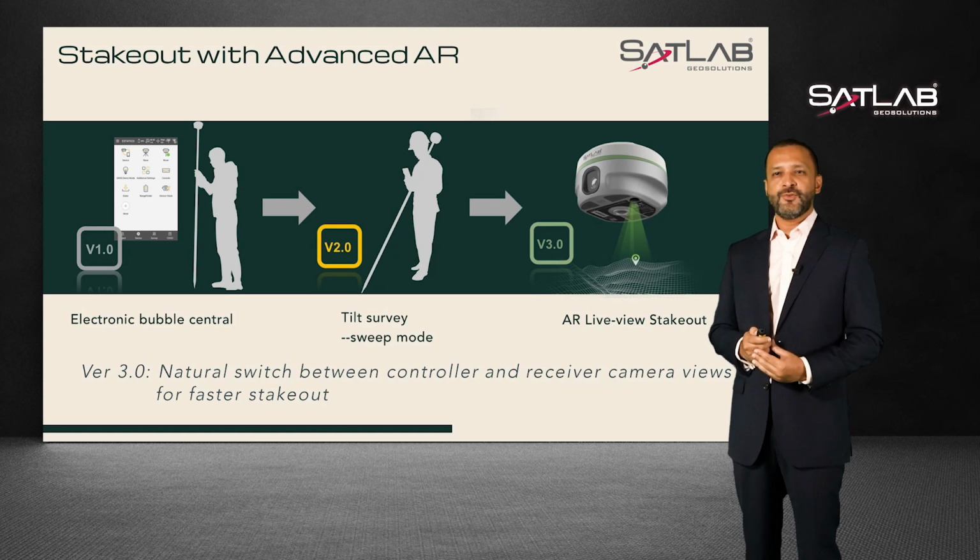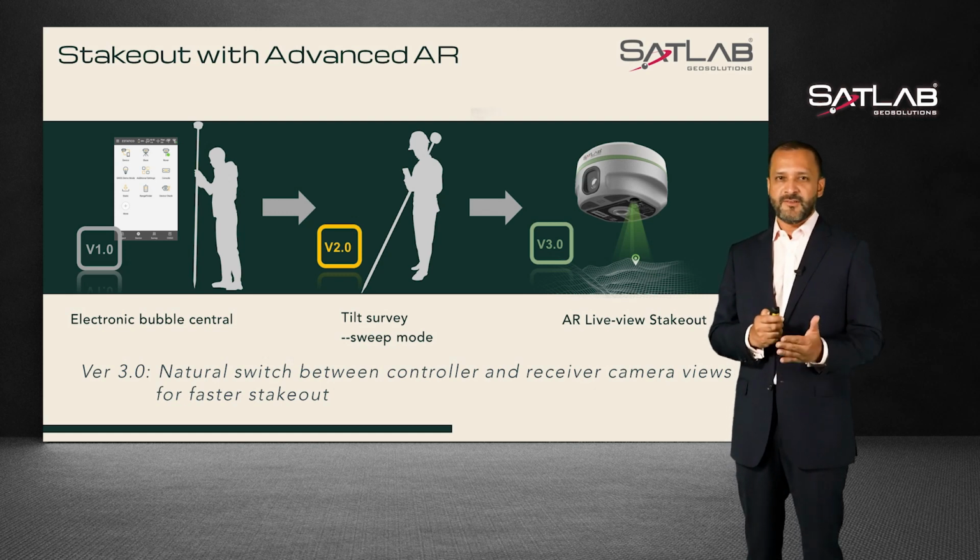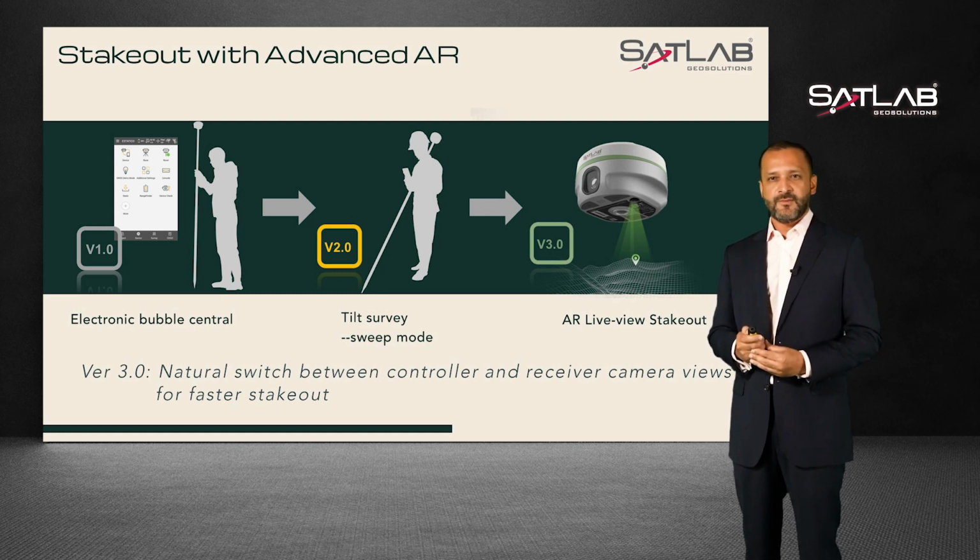Then came version 2 with the IMU sensor integrated, where you didn't need to level the bubble, but you still needed to read the deviation of each direction in the staking out, for example the XY, and move the tip of the pole to the right position. So now with Eyr, the bottom camera can adjust and guide you to the right position instantly, visually.